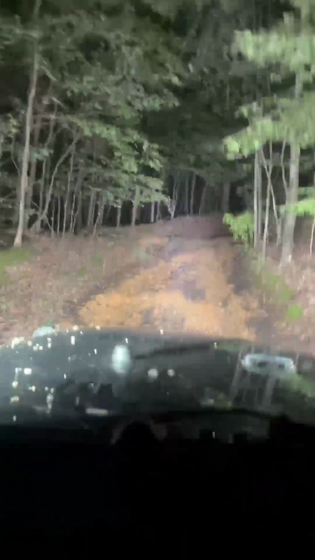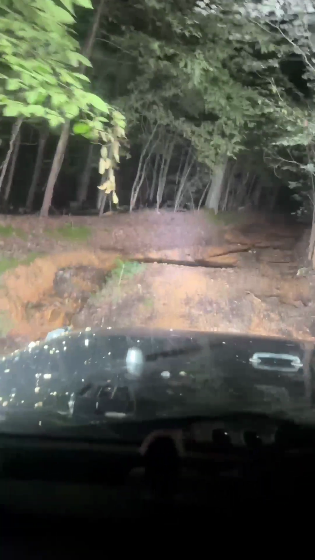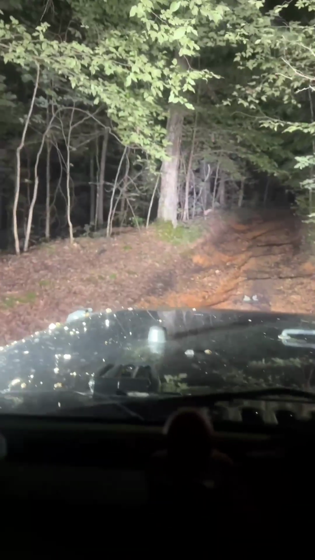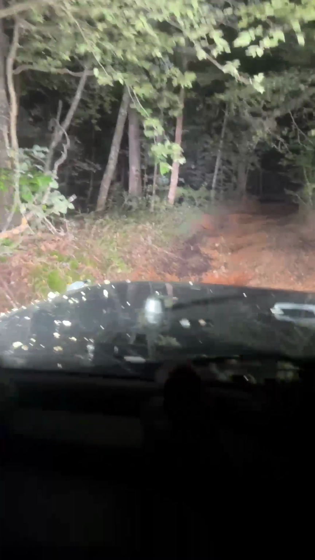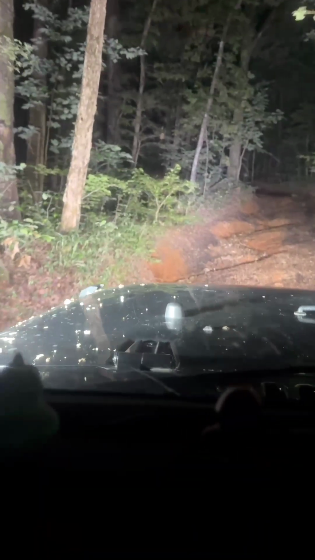Now see, this is going pretty uphill. You can see the headlights in the, now what I'm gonna probably do is I'm gonna go to the left here, just so I don't slide off into this, because it is wet and muddy. And yeah, I do have it in 4-wheel drive now. I know before I was like, yeah, I'm not in 4-wheel drive, but I am in 4-wheel drive now. But you just got to learn how to run a V-notch.